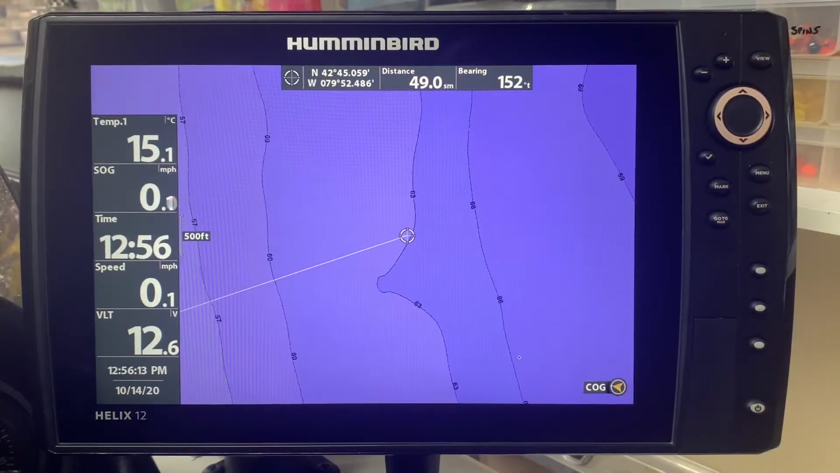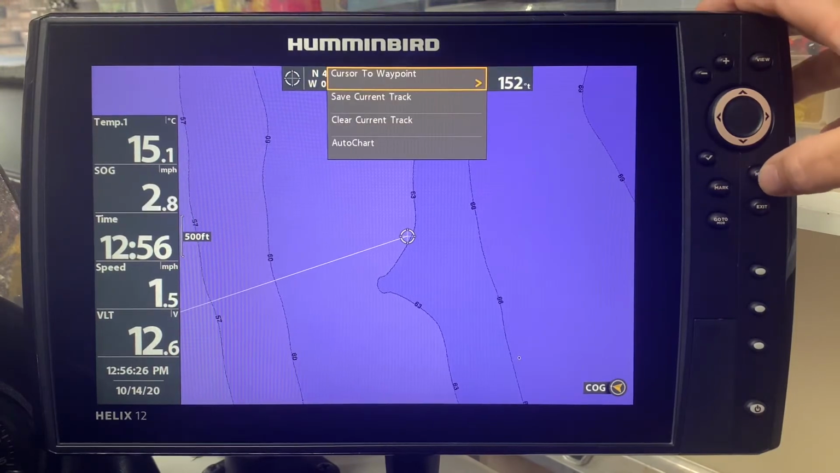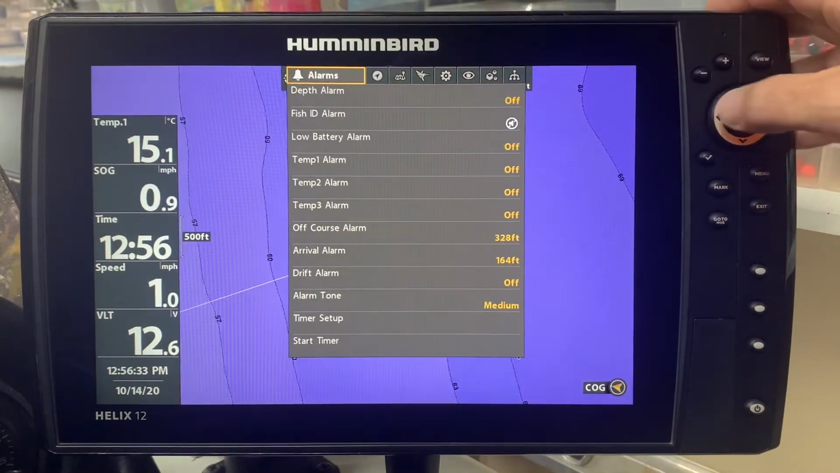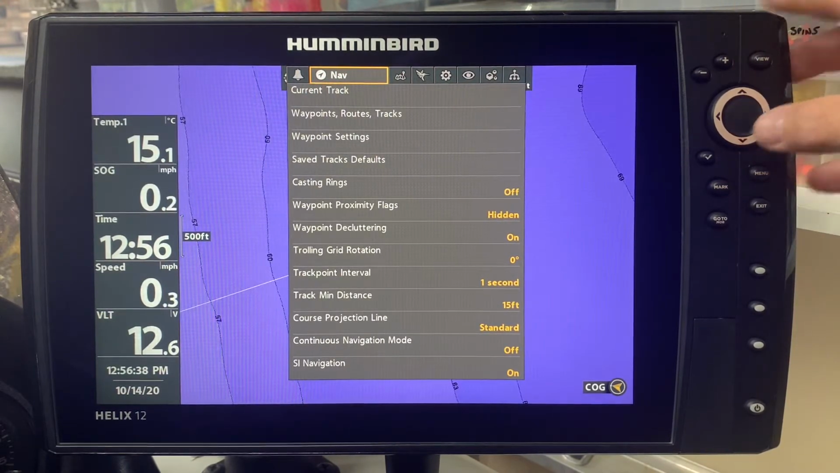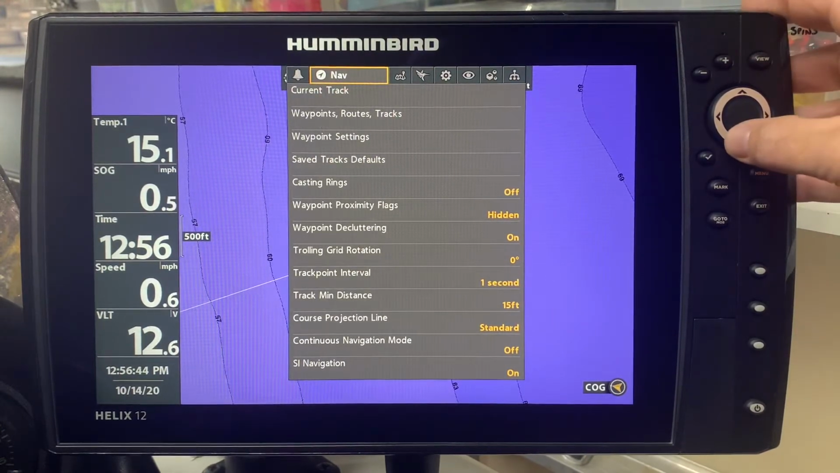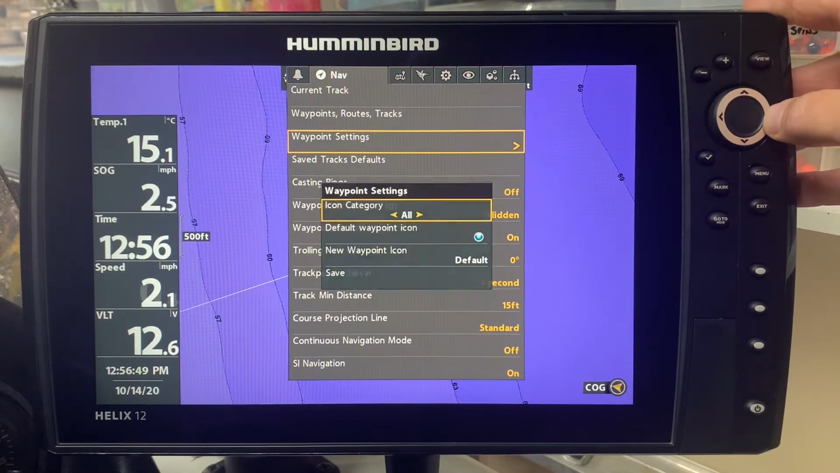Sea of Blue part 2. This is going to enable us to get rid of the default icon as blue. In order to do that, I am going to select the menu button. I'm going to press it once and I'm going to press it twice. Now, in this case, there are tabs at the top, and there's alarms, there's nav, etc. And I want to choose navigation because that is in the waypoint category. So now I'm going to go down to waypoint settings, which is third from the top, and I'm going to hit the right cursor.